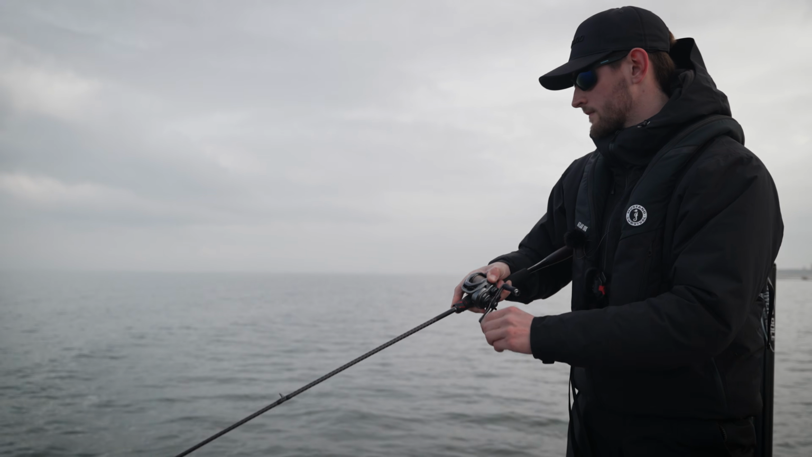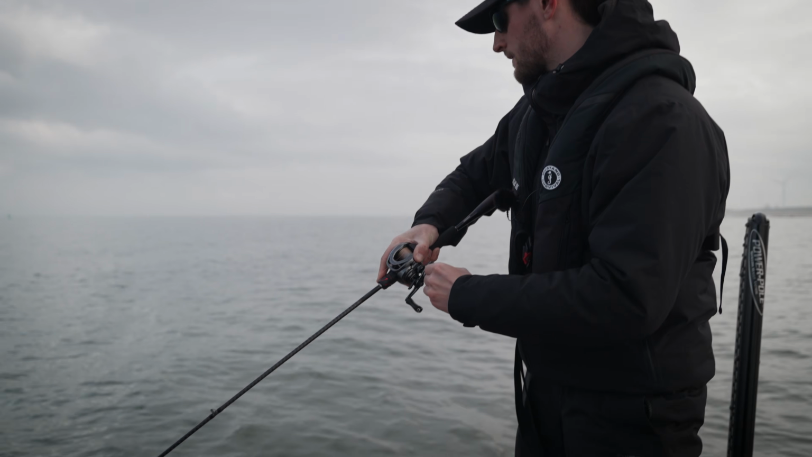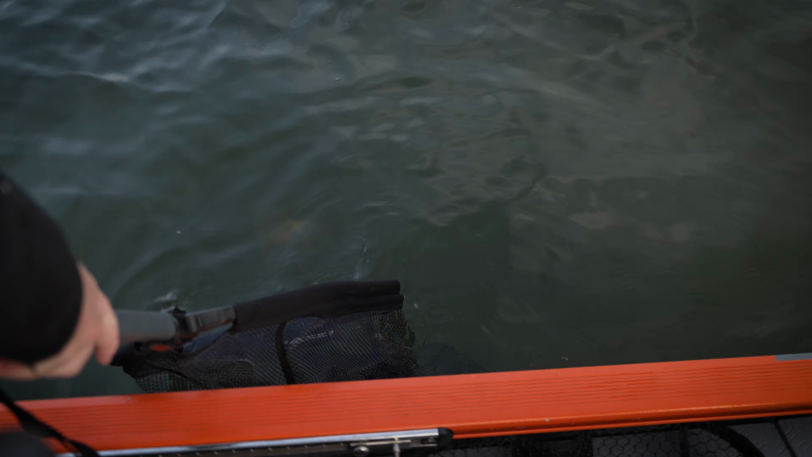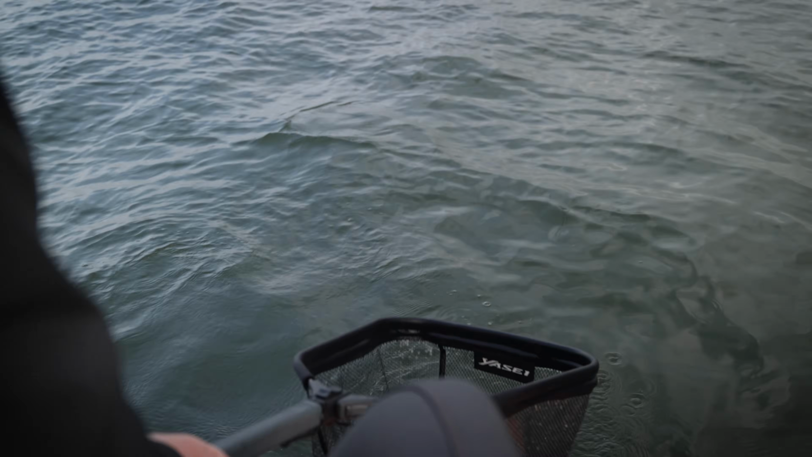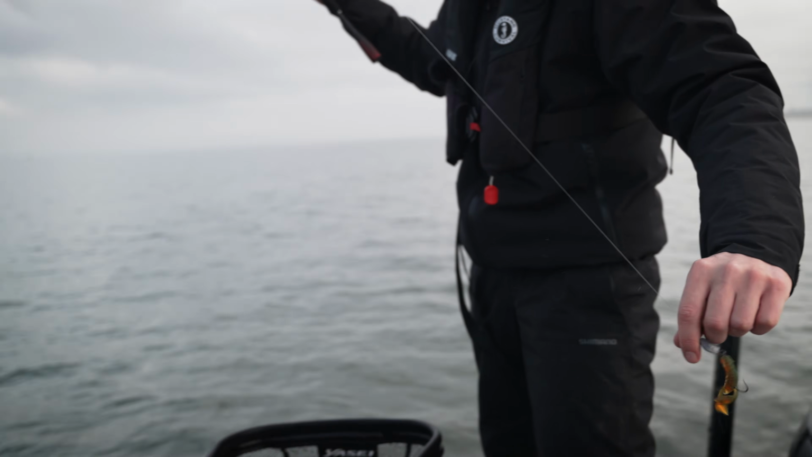Let me just come around the side of the cameraman to see if I can help Sam with the net here. Such hard fighting fish. They do not want to give up. There you go, mate. Very nice. Cheers, mate. Those two were definitely sat together. Hooks popped out in the net as well.